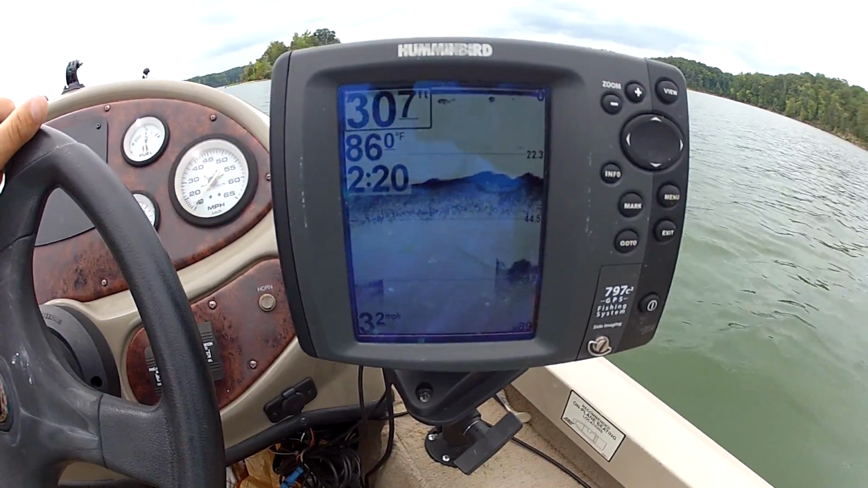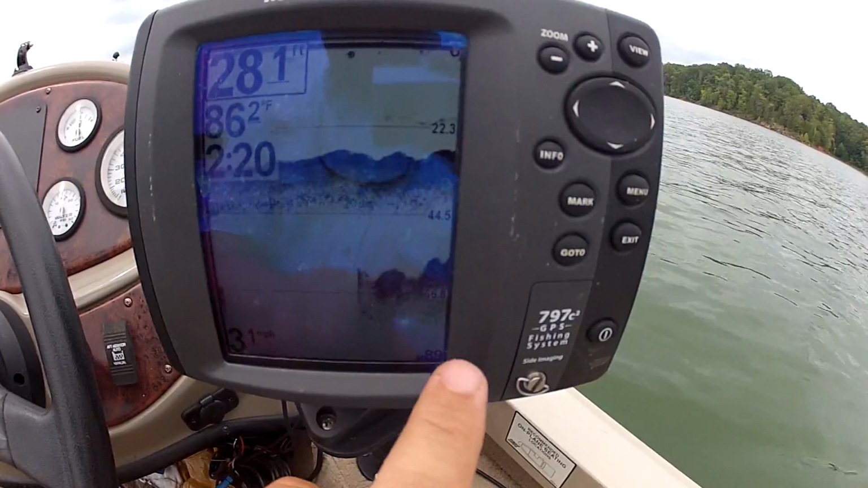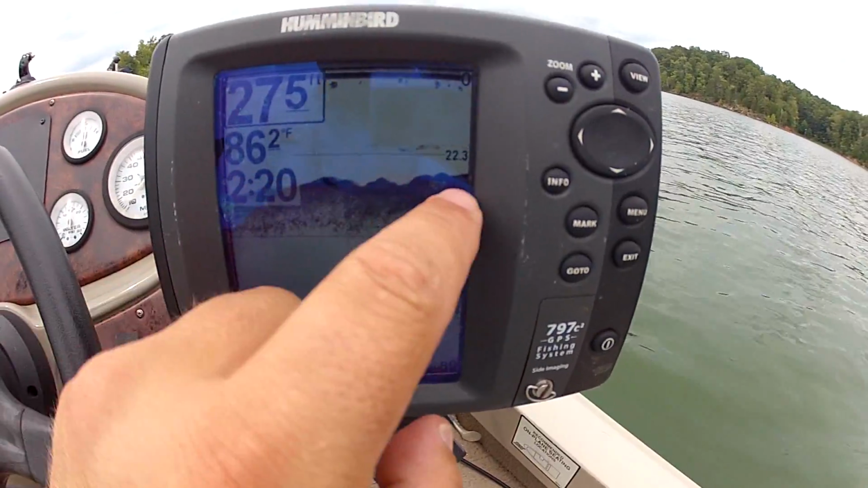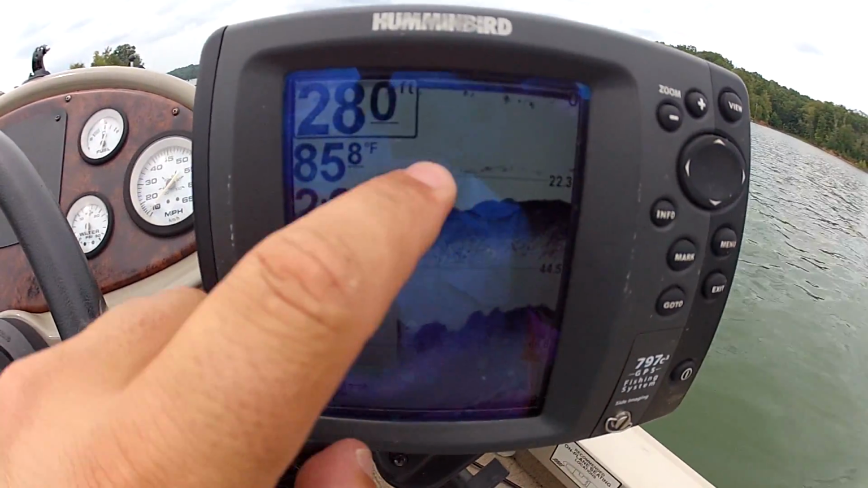All right, this is what your rock and boulders will look like with a grayscale. Okay, dark black, and you got a lot of blacks in here. The softer the bottom, the more grays you'll see. The more grays you'll see up here, the thinner the black line will be, the softer the bottom. Look right here, you can see the thermocline really clear right now.